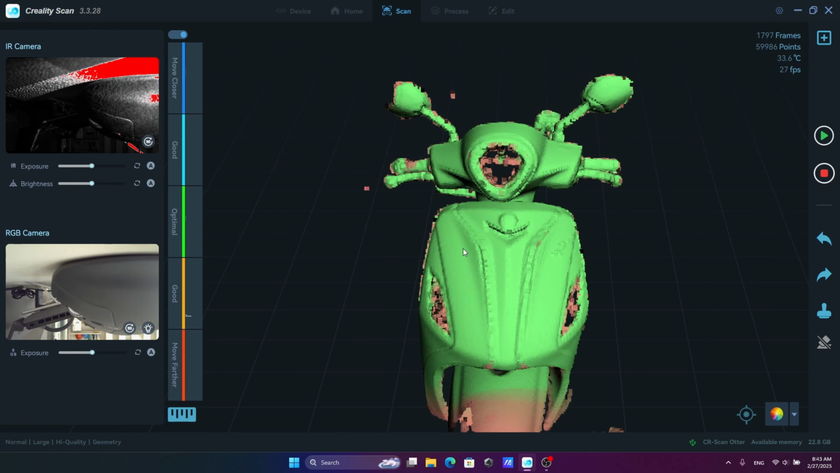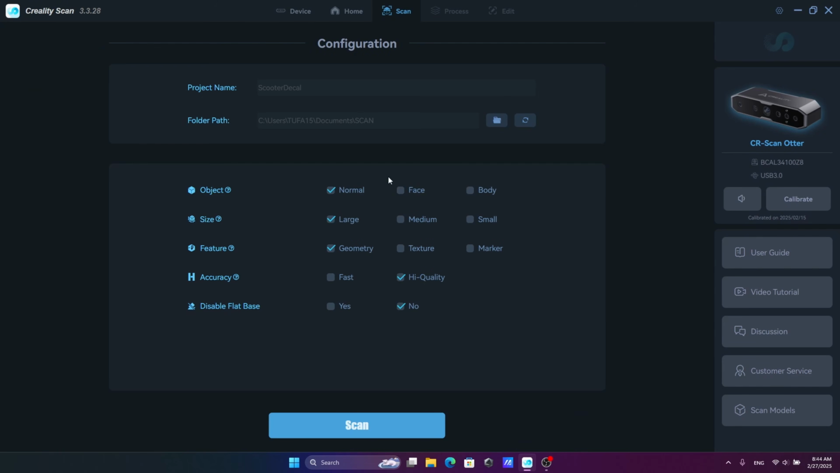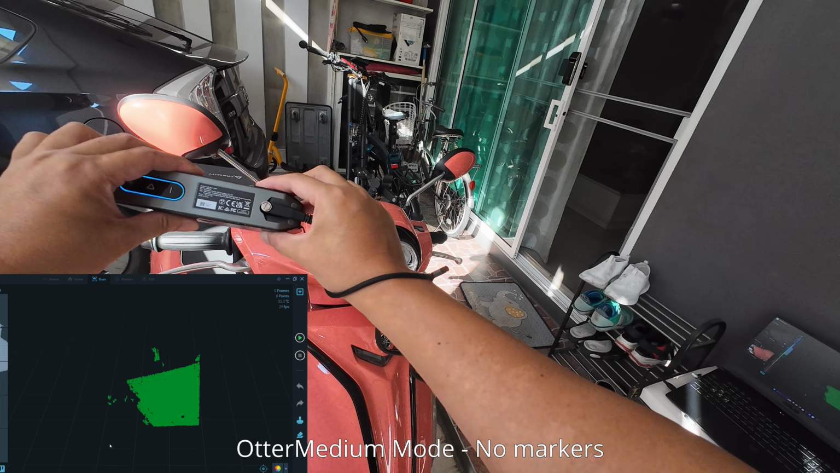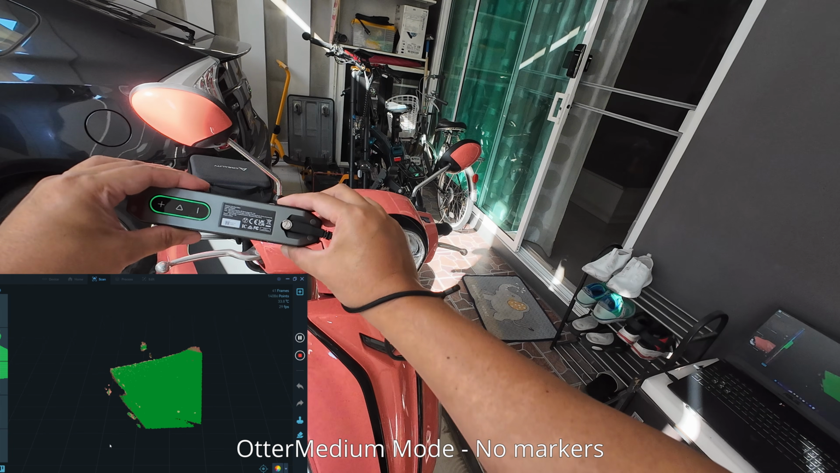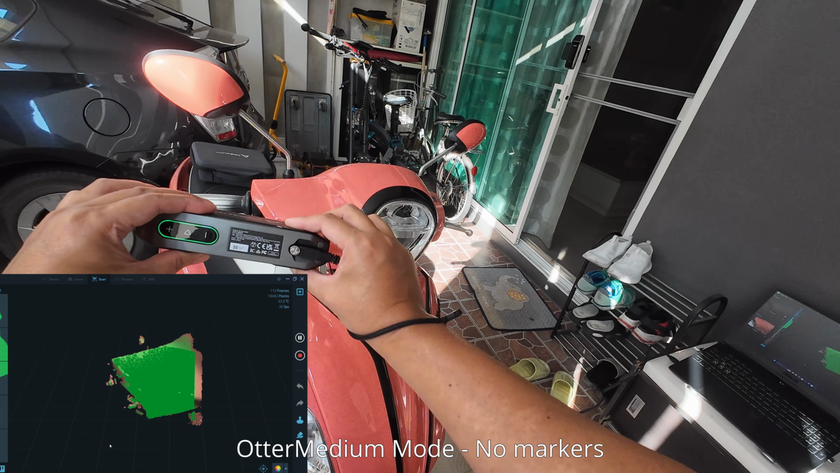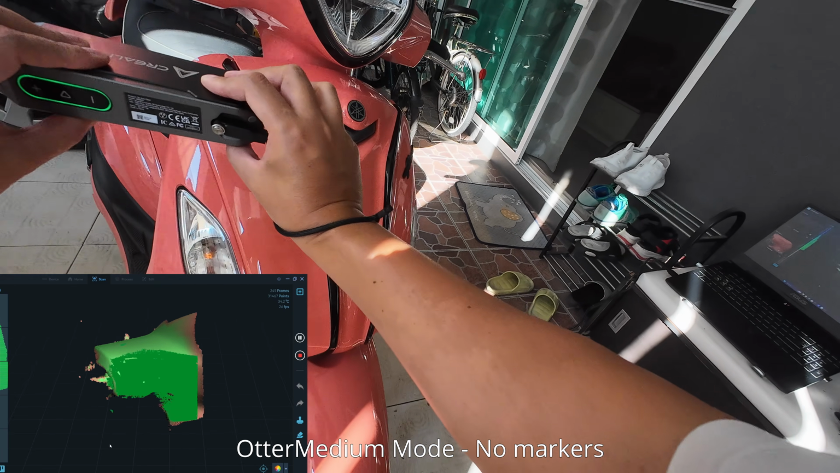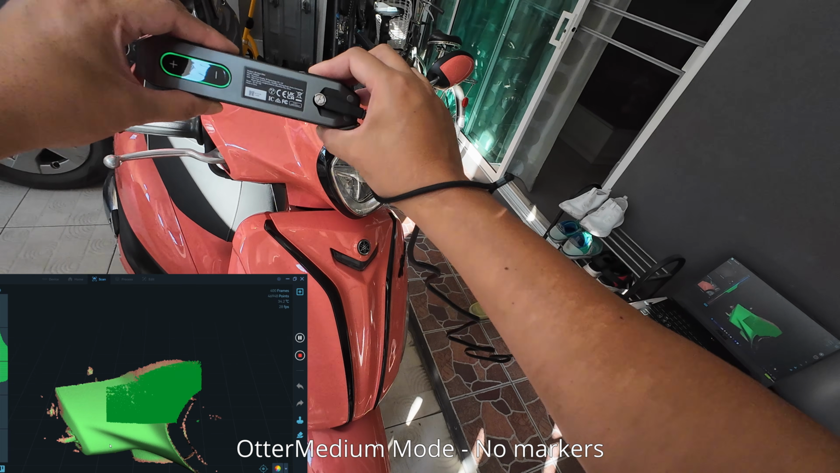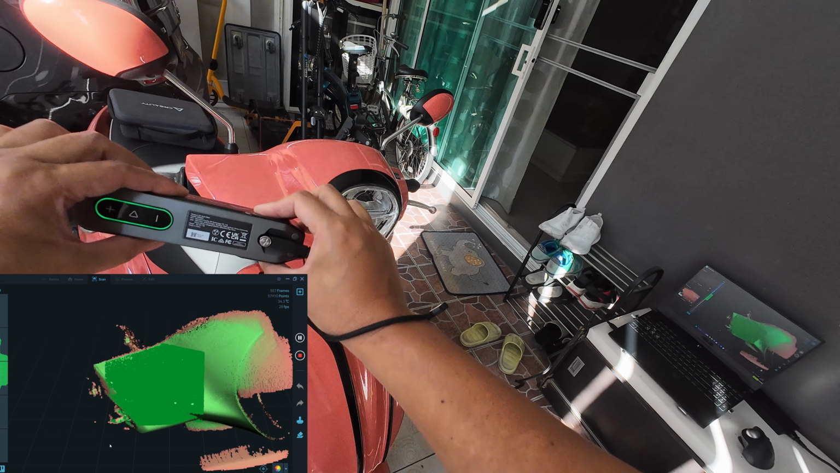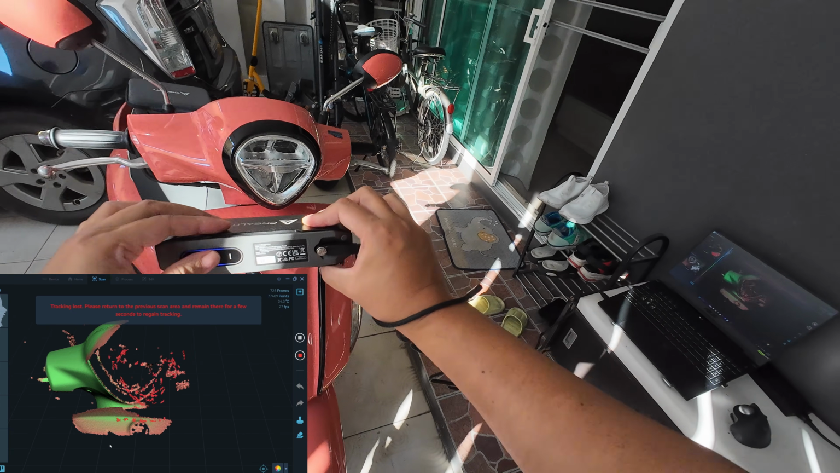I think we have everything here, so I'm going to stop the scan and I will make a new scan with the medium mode. See if I can scan this without the markers. It's drifting, so you can't scan this without the markers.